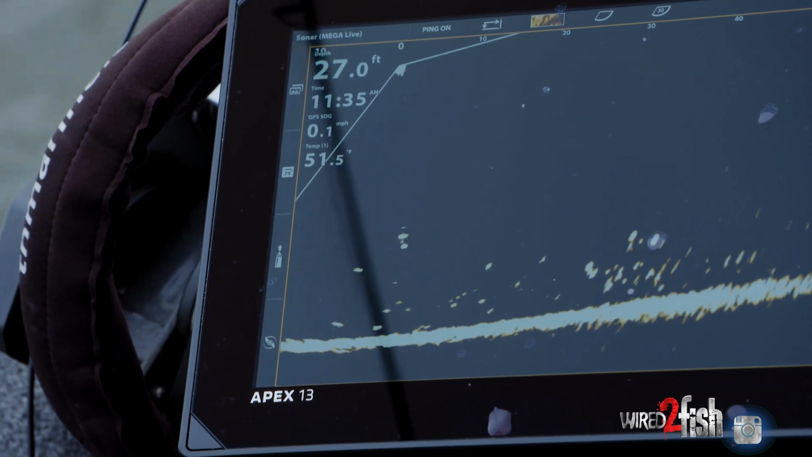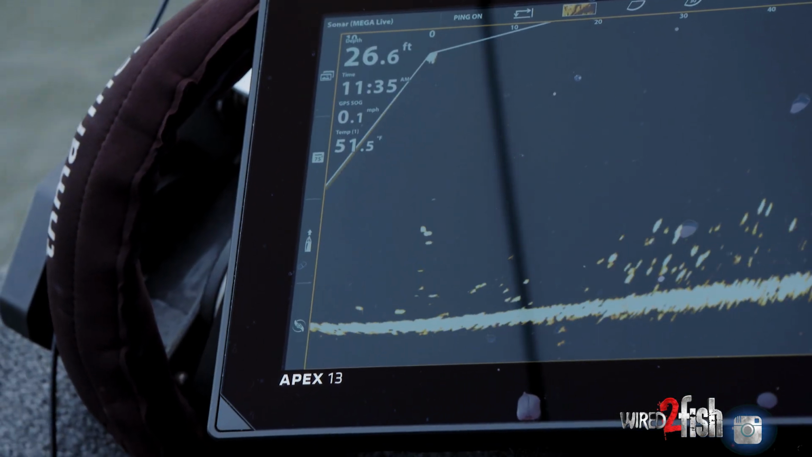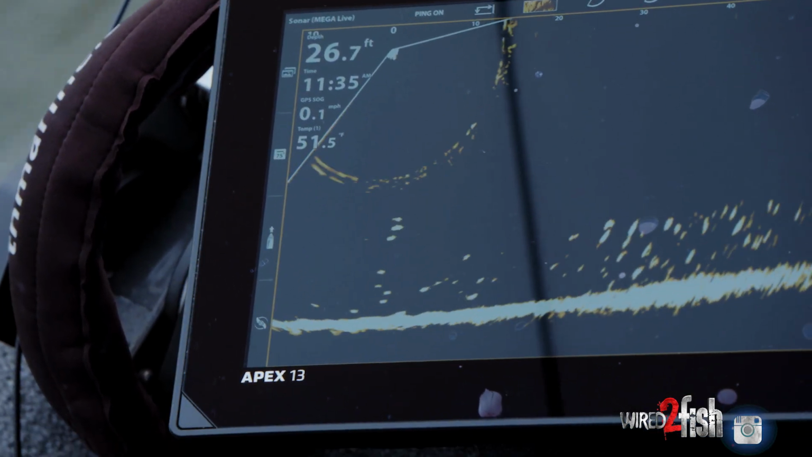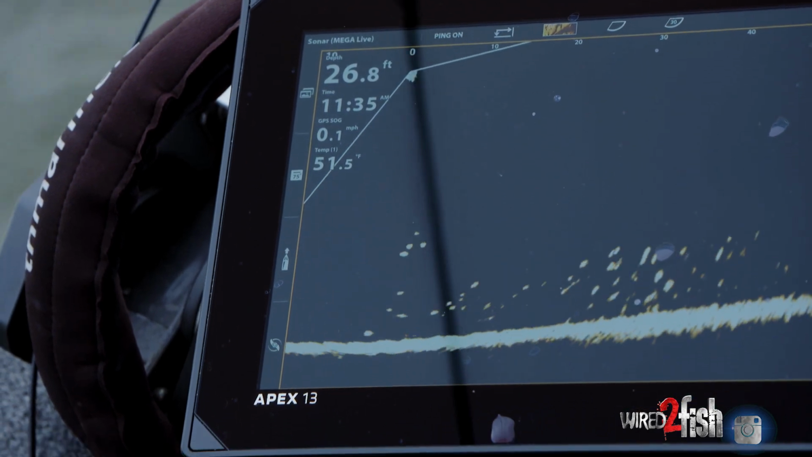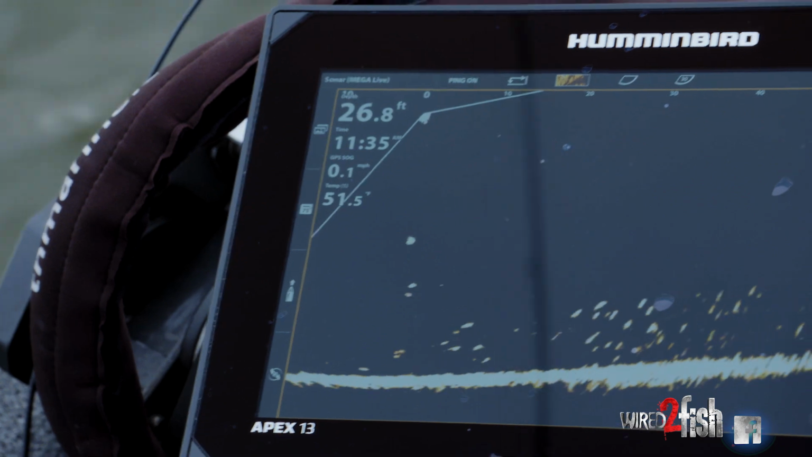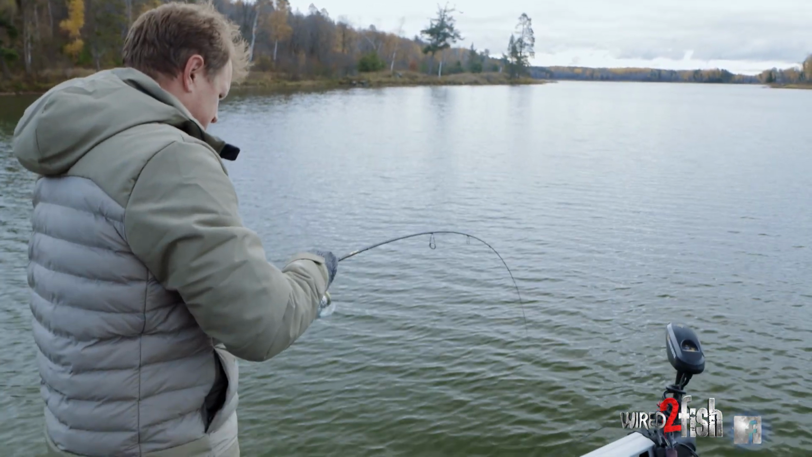I'm just running a 6-pound braid to a little section of 4-pound fluorocarbon leader, and I got a barrel swivel in line there just to manage line twist a little bit. You could do a line-to-line knot too, but these jigging baits in deep water, it's good to get rid of some twist.